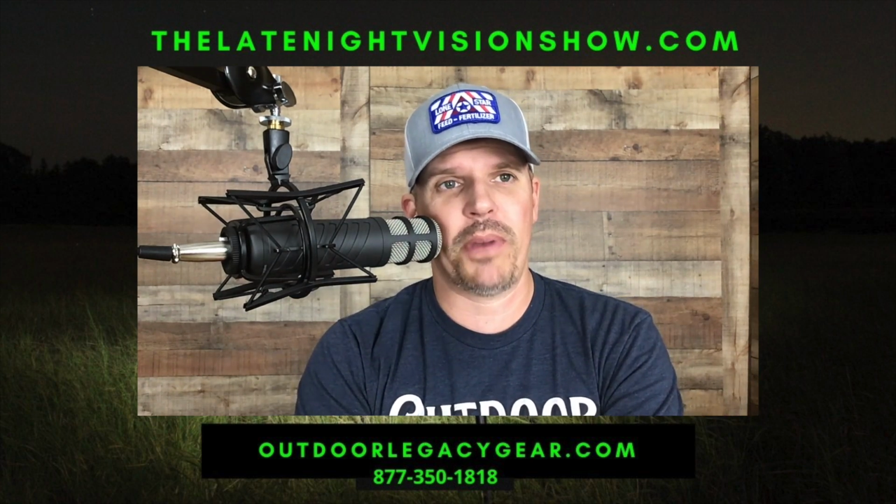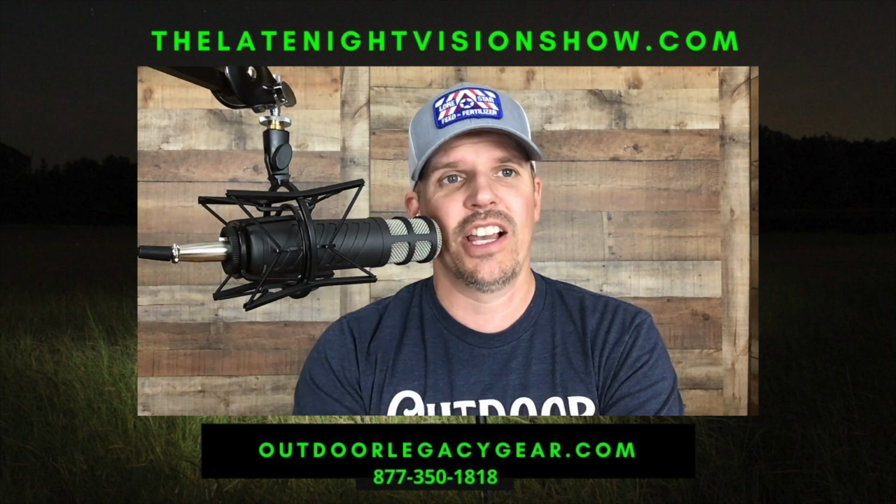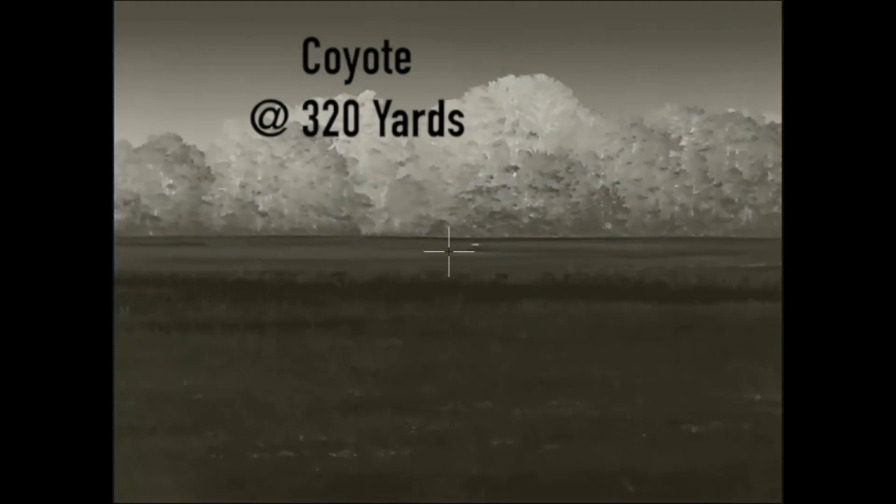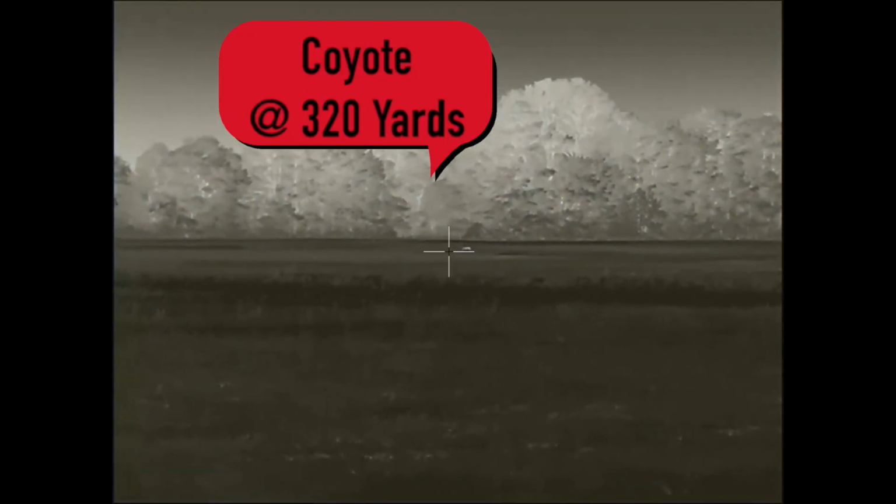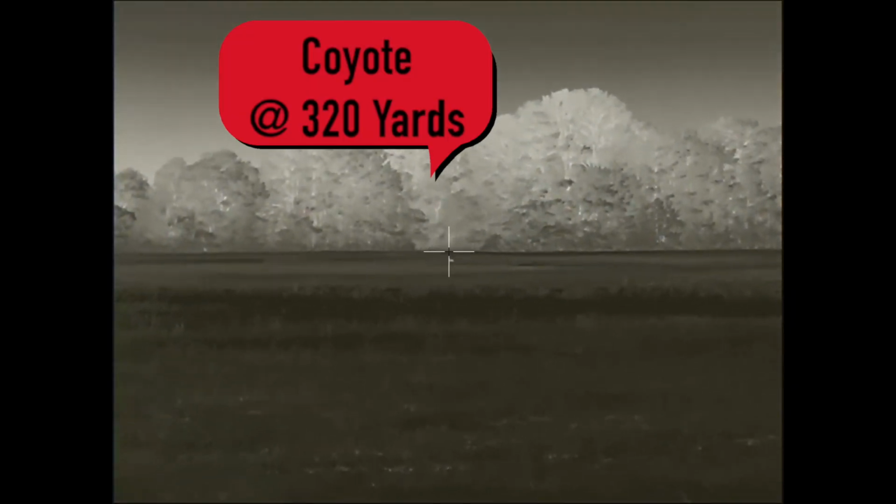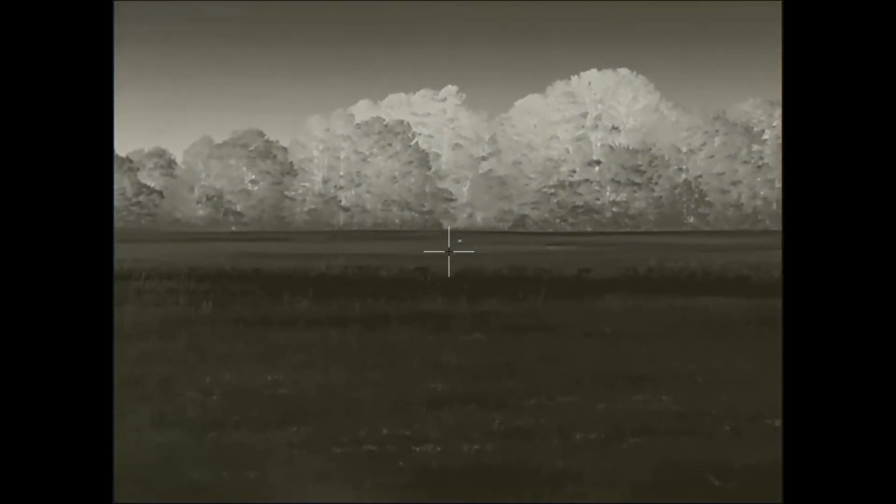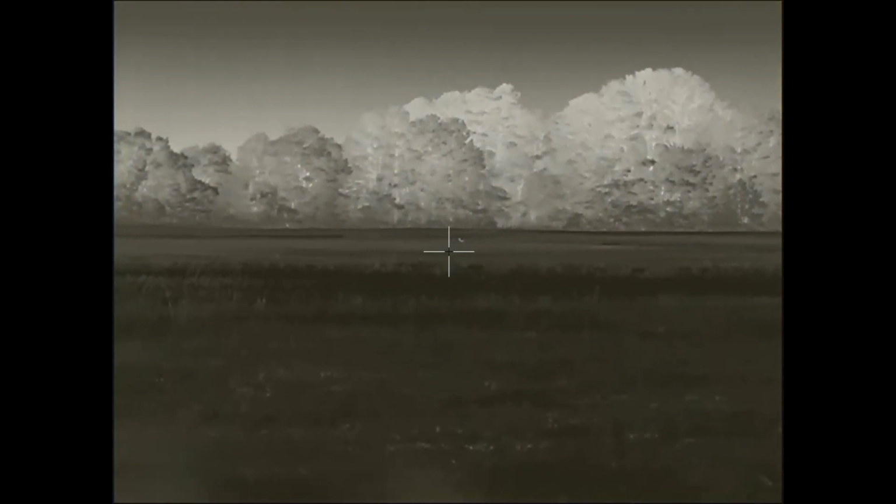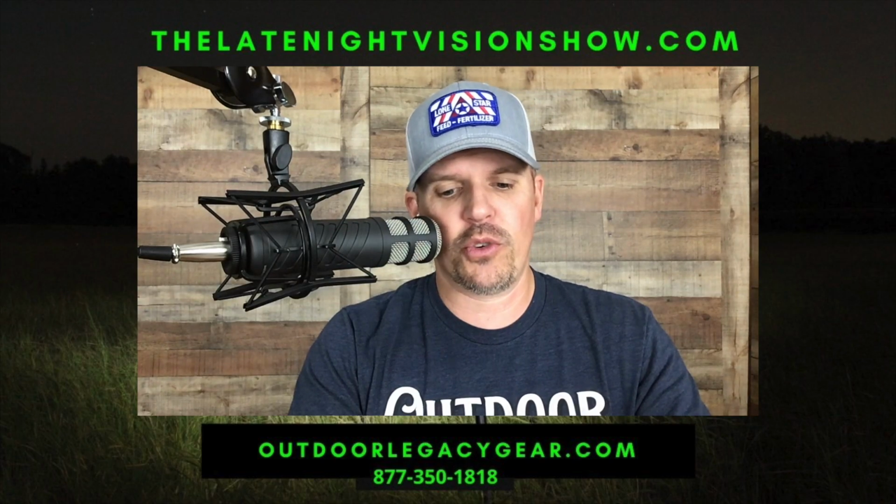I'm going to go over some of the specs on this thing. As I said, it is $3,495, and it is a 1.5 power base mag, 640 by 480, 12 micron. So this is a high resolution unit. Very, very good image quality.